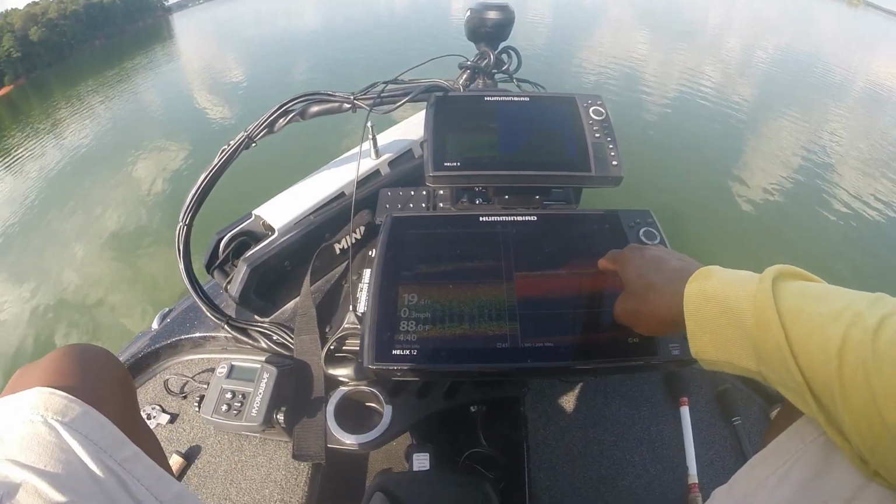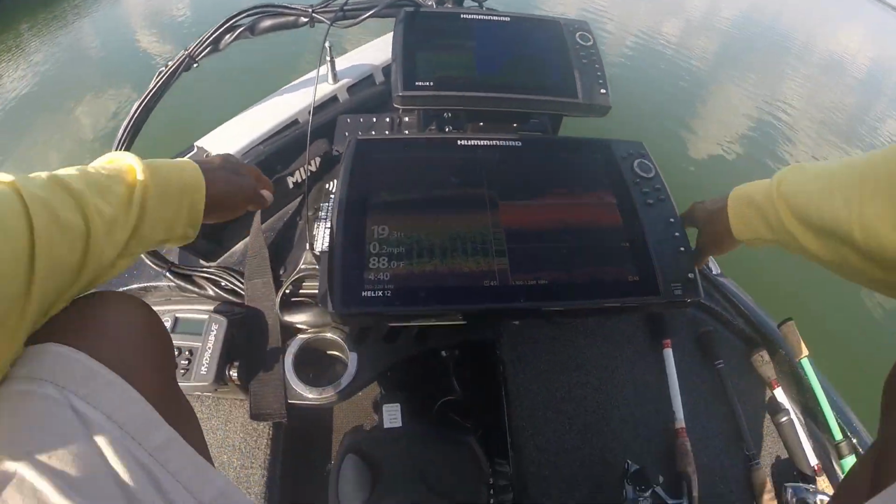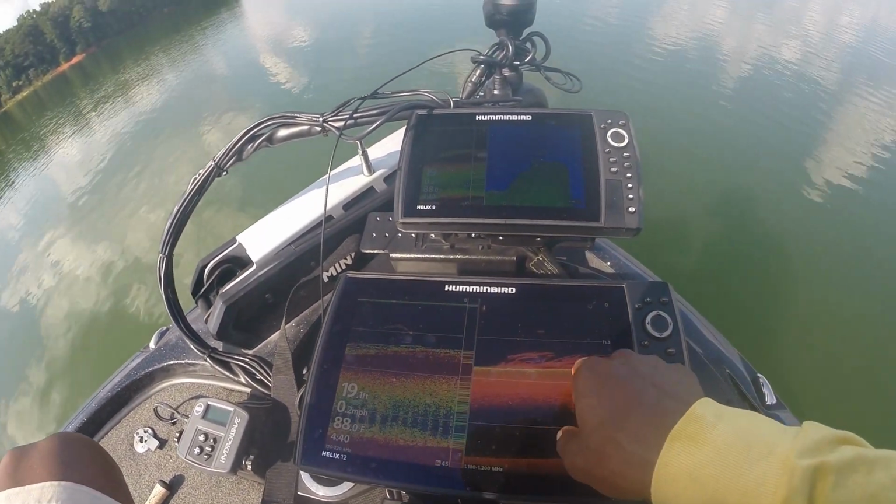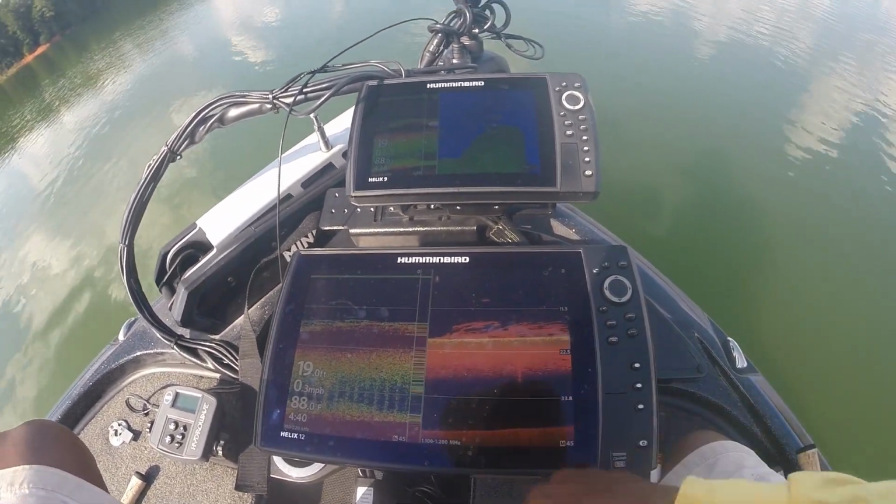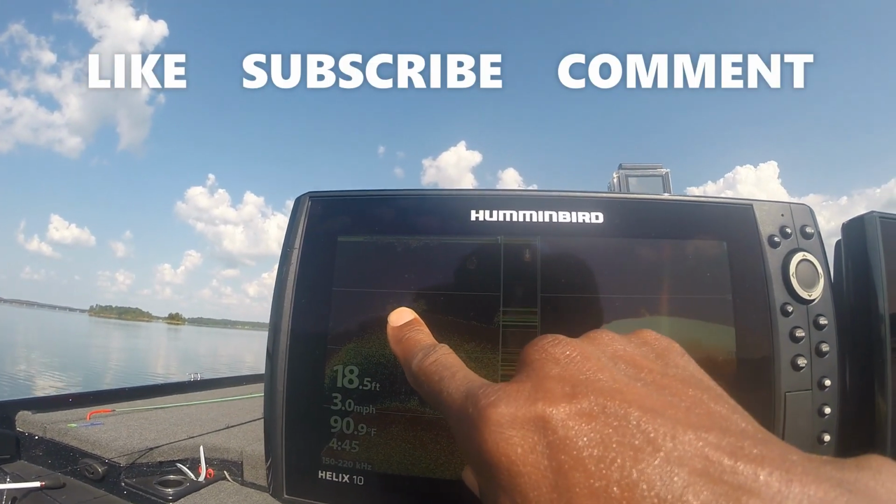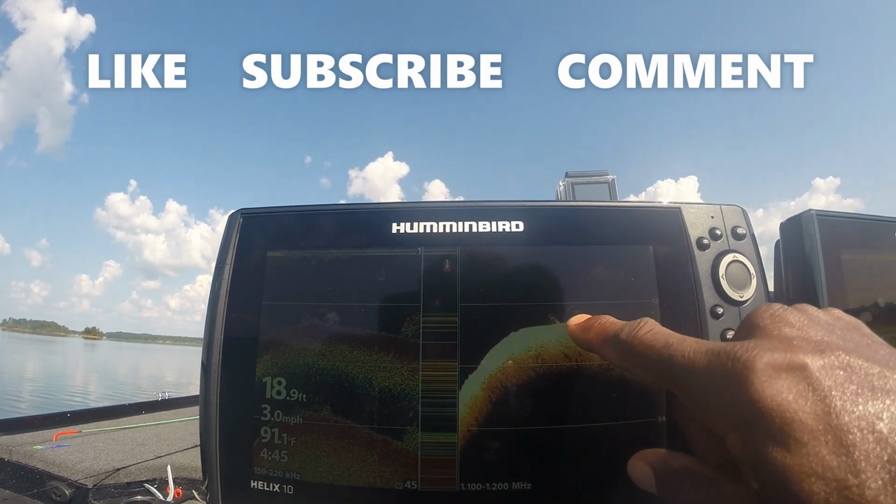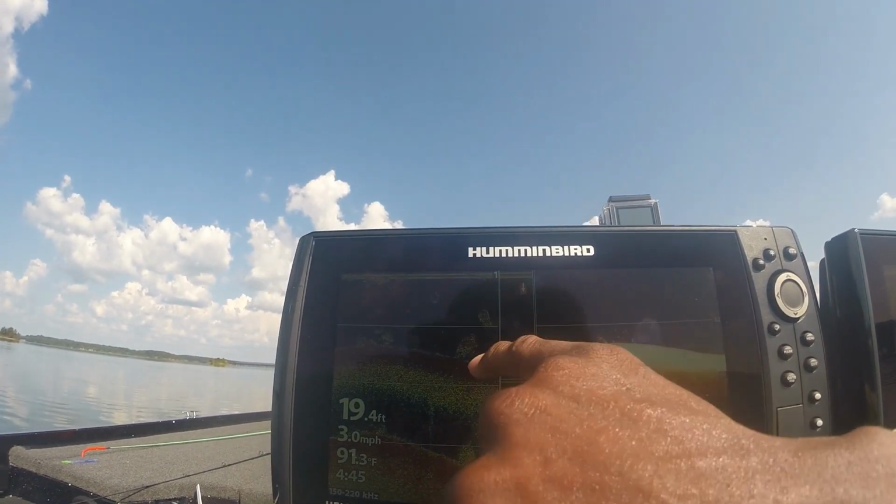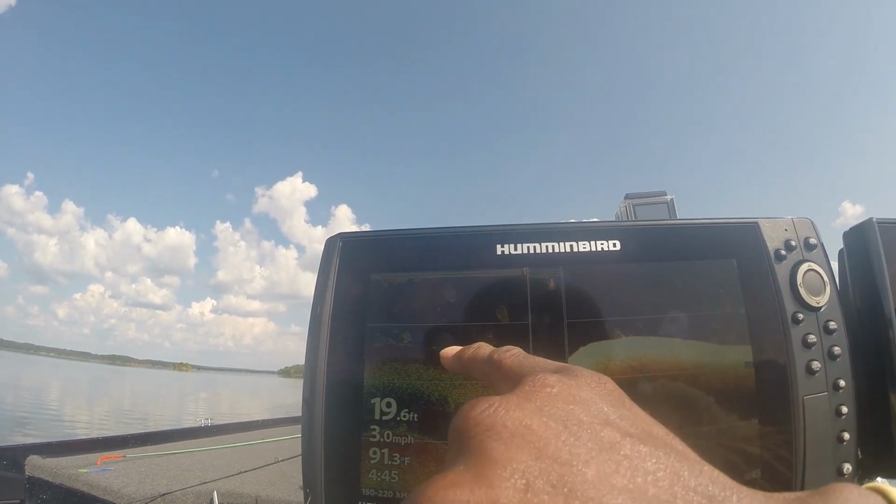But there they go. You can see the fish. See some suspended fish. They're fish off inside of that brush pile. All right, there we go. That's the kind of thing that you come out here looking for. That's a bunch of fish just outside of that brush pile. You have bait fish. You have fish stacked up following those bait fish.